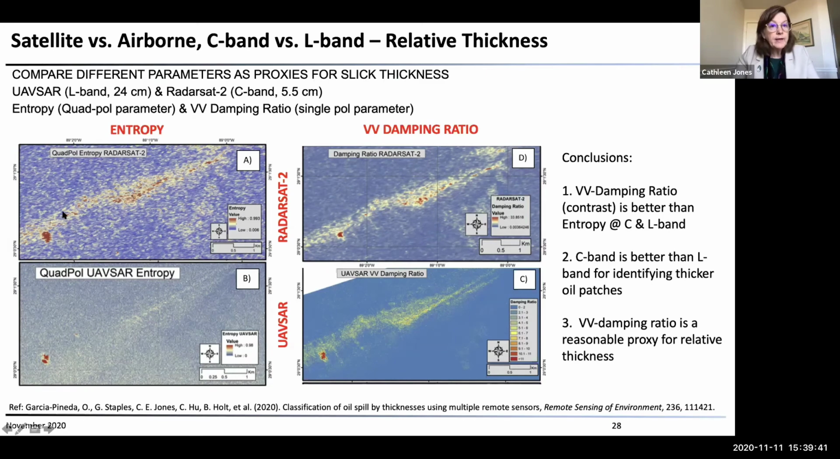And if you look at the entropy for RadarSat versus the damping ratio for RadarSat, then what we concluded was that the damping ratio is better than the entropy at determining oil thickness, relative oil thickness signatures within the slick. If you look at the difference between UAVSAR, L-band, entropy and damping ratio, you see the same thing.